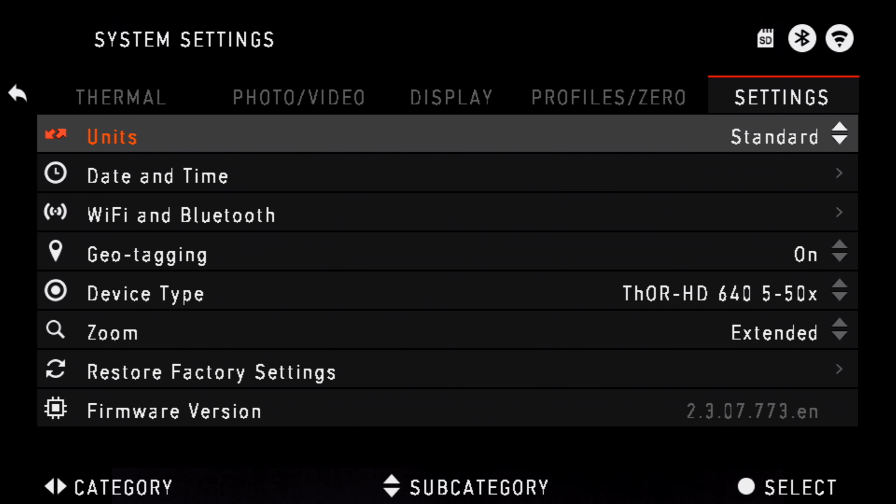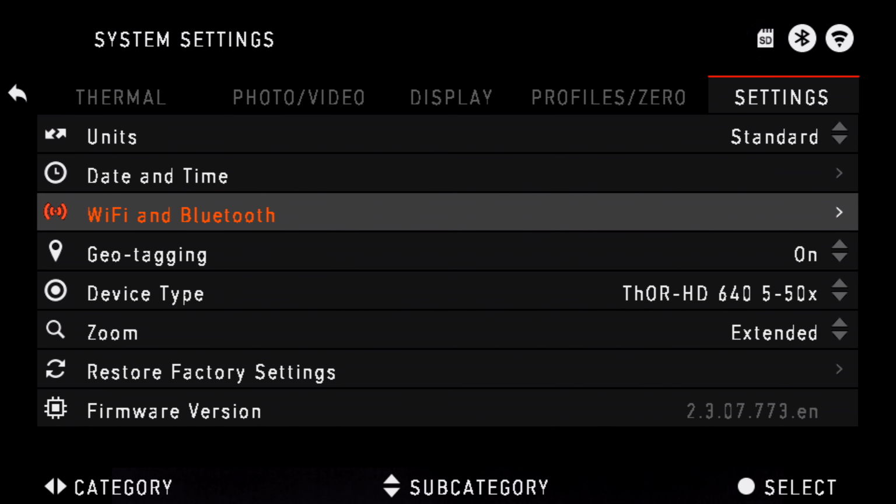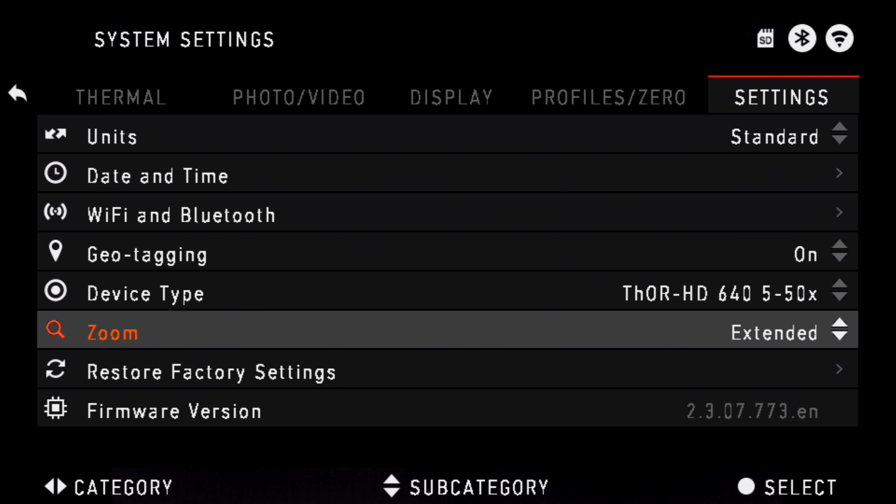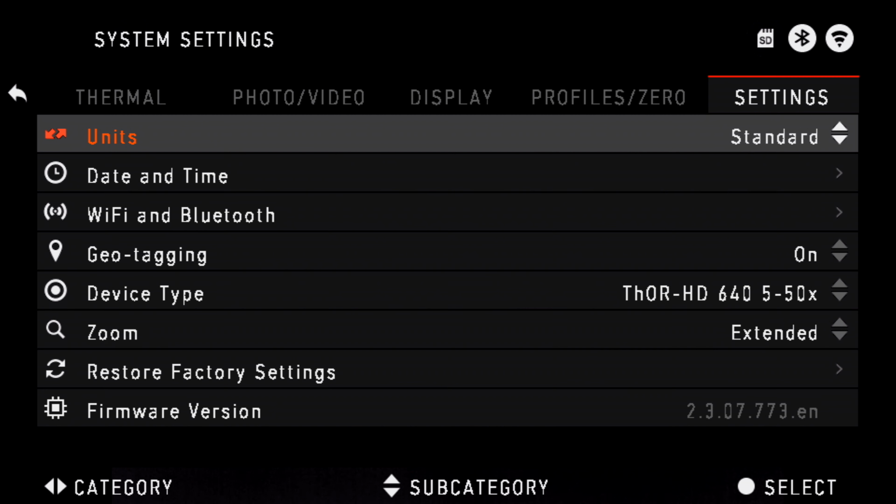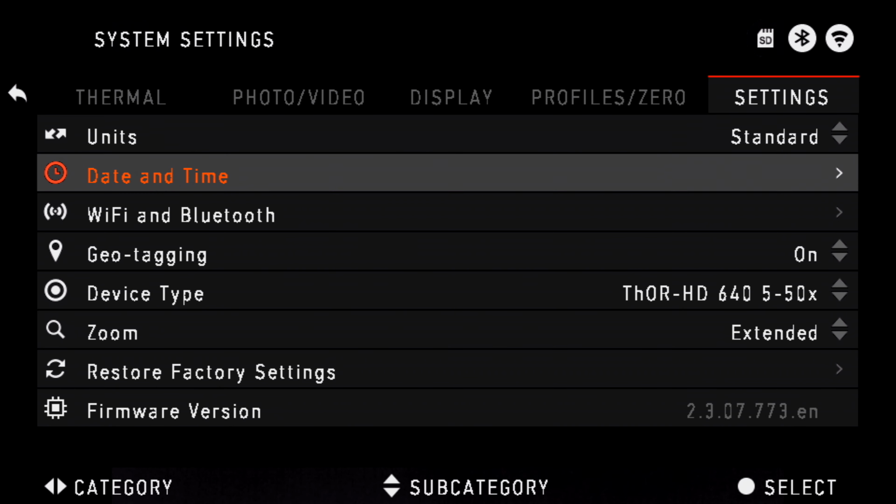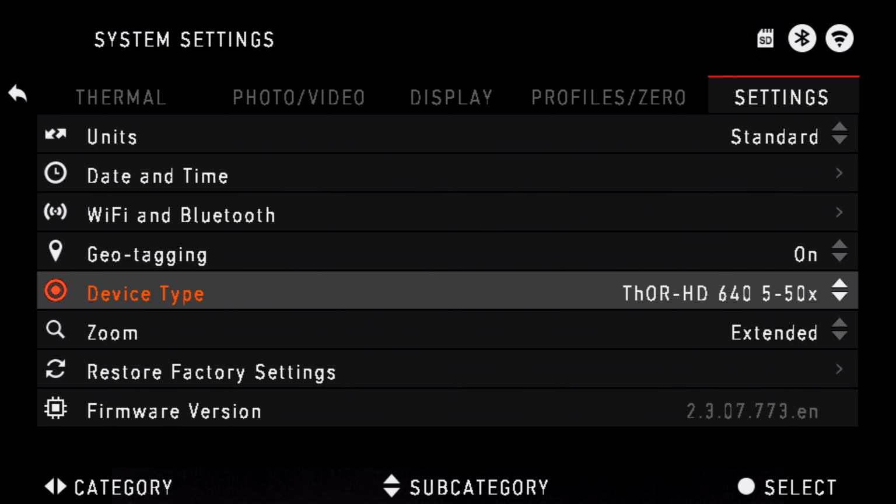Then we got our settings here: units, time and date, Bluetooth on or off, geotagging, your device, your zoom type. This is a 5 to 50 power zoom, but it's pretty much just set on 5x. The 5x is about the equivalent of 12x on my dome camera. I didn't update the firmware because this version seems to be the same one on their latest release, so I don't even want to get into doing that.